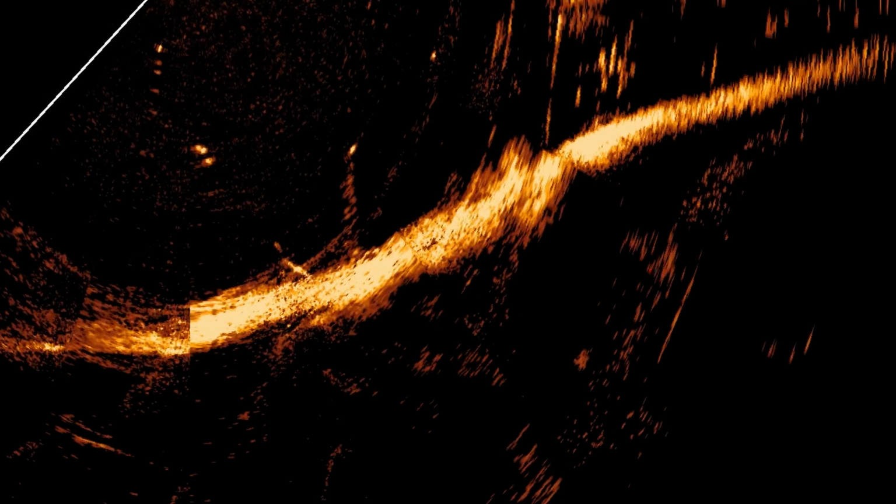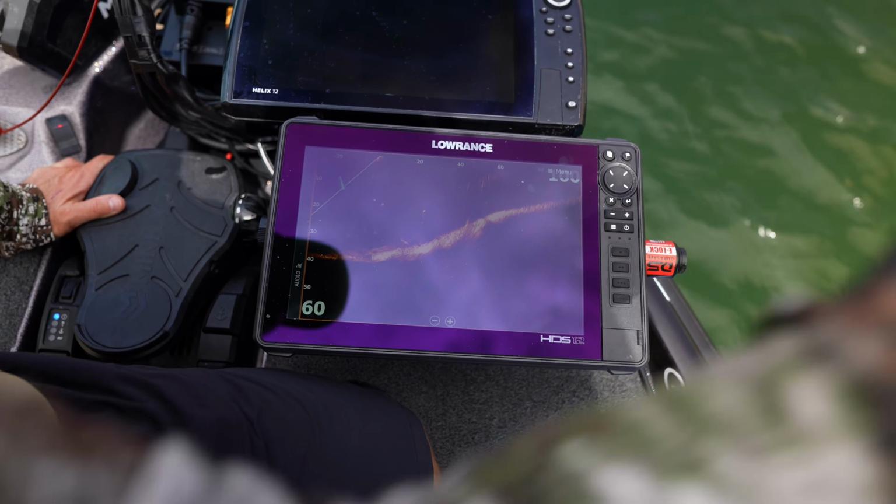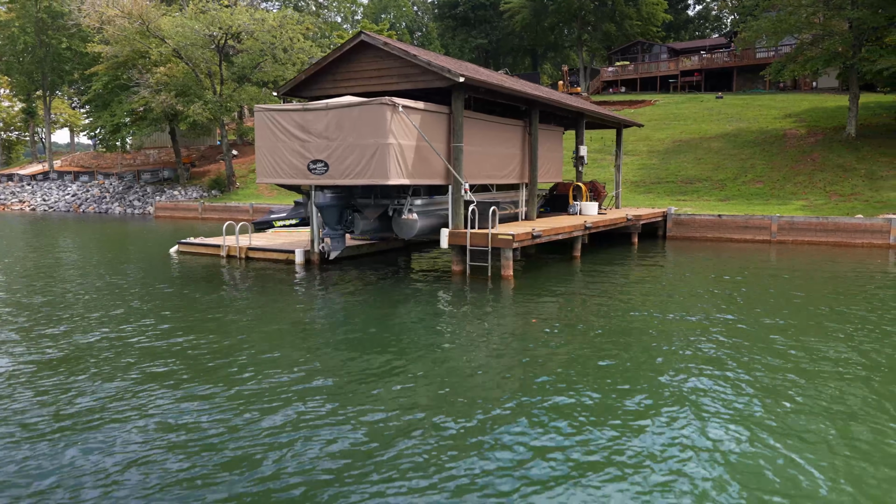You can see that brush. Look, a fish just shot out of there. That's just right over there. If you pan right over there to that dock, you can see that's how far we are. So we're not right on top of it. That's a good little ways over there.